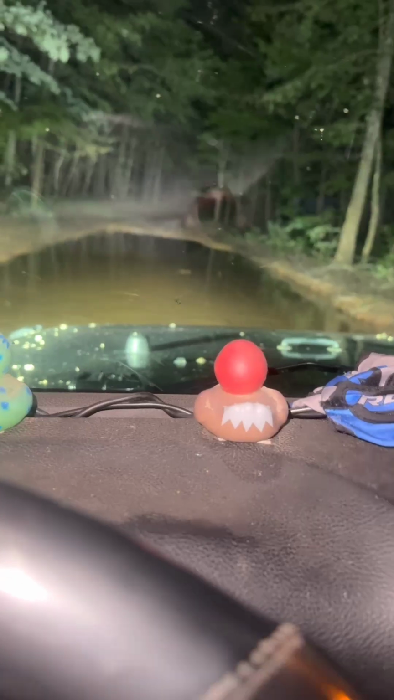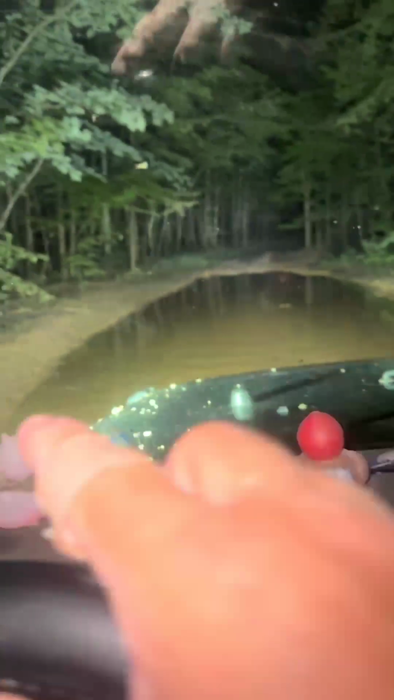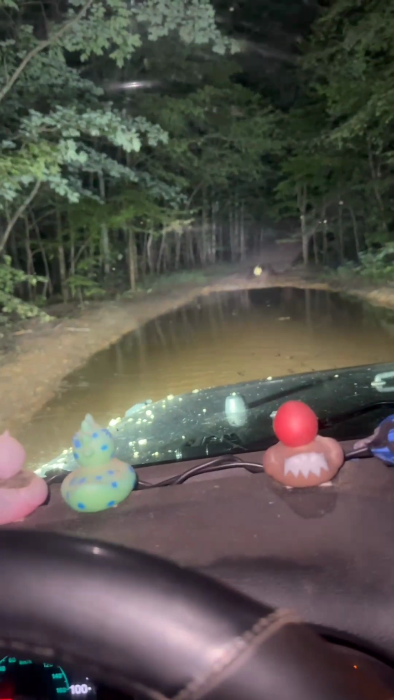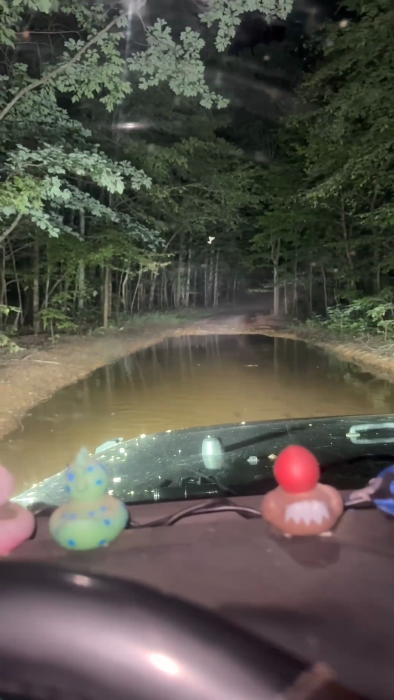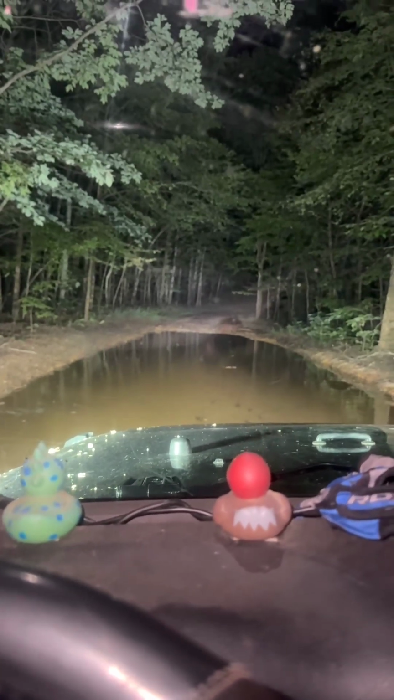It's probably normally not this bad, but we have had a ton of rain lately. And I'm not going to go this way or that way because that's deep and I don't want to in the middle. Anyway, just showing you folks. So I'm going to turn around and head back down 333, I believe. Anyway, interesting.